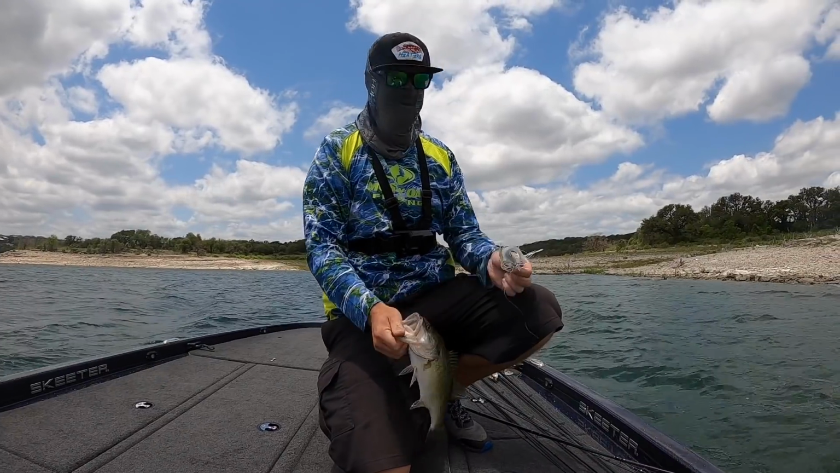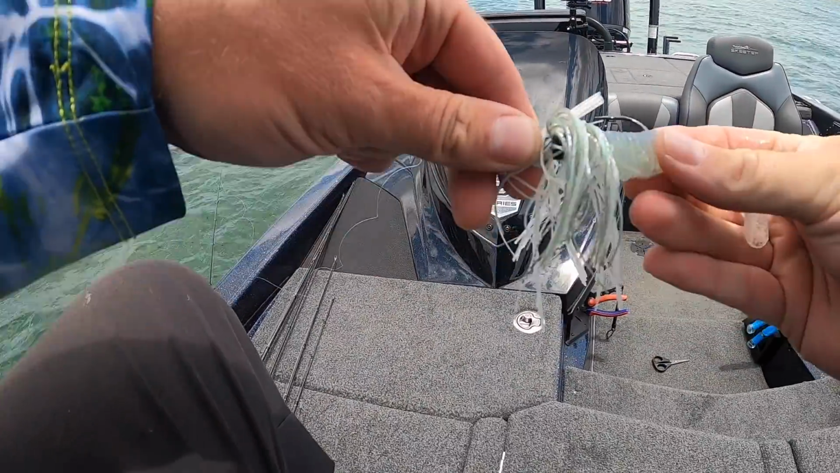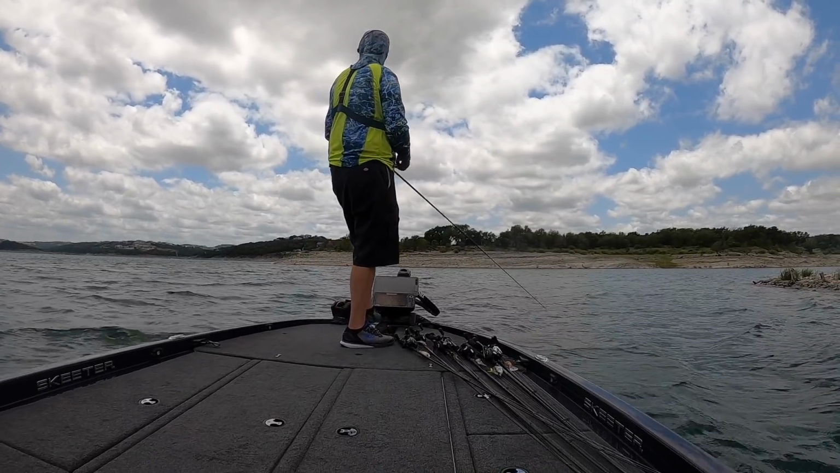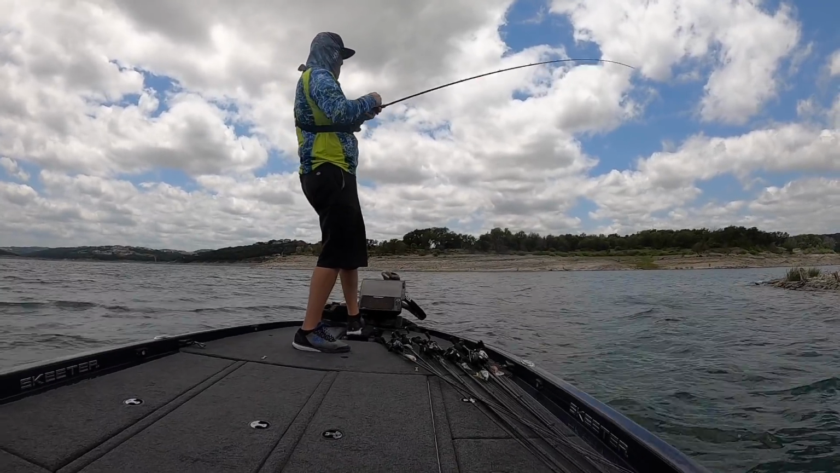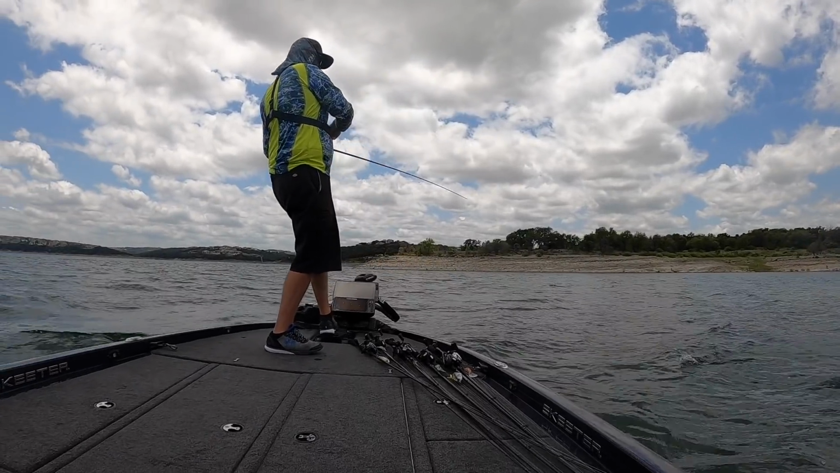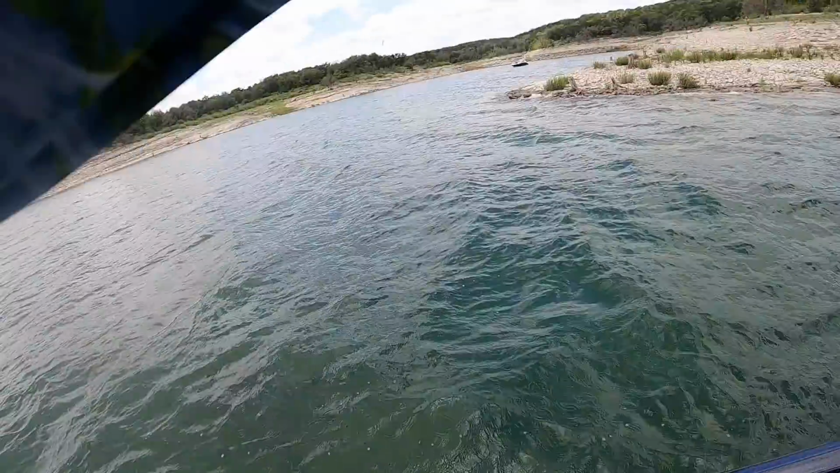It's number what? 12, 13? I don't know. Boom. Divine swim jig smoke. Right there off the point where he was supposed to be. Oh, there he goes. Number 12 and a half.